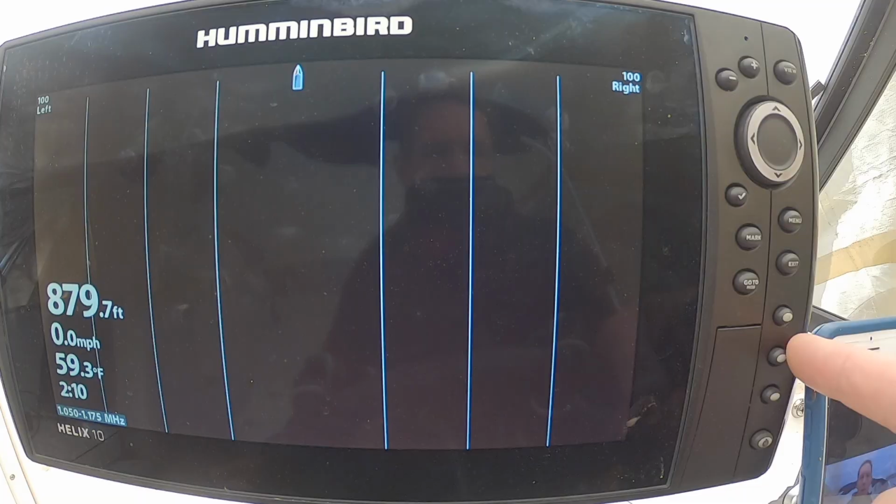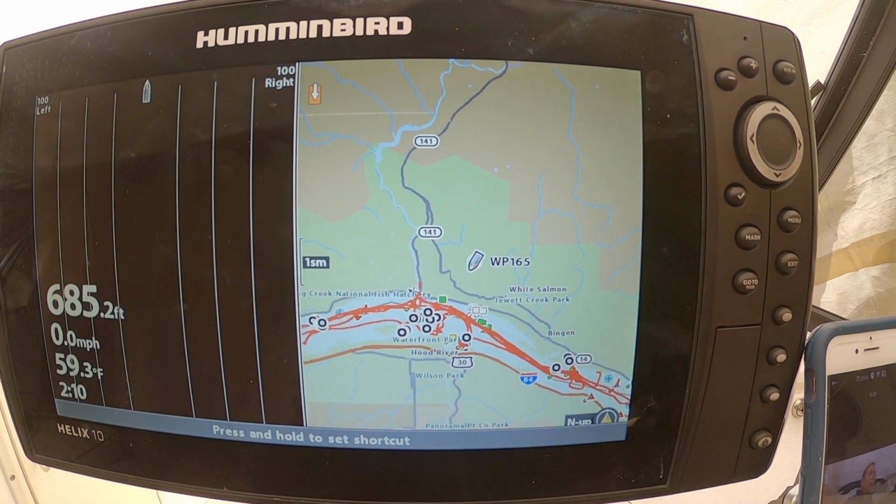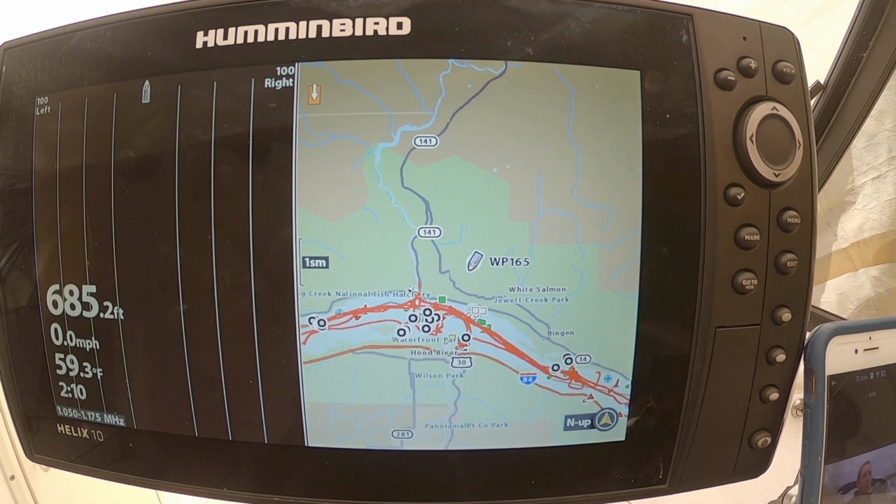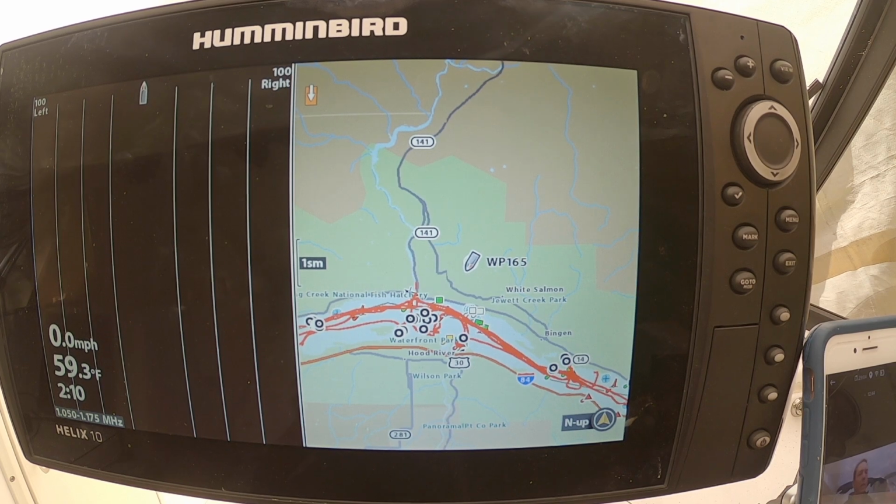I have my first button as my side imager. My second button is going to be my nav, and my third button is going to be my side imaging and nav. If you don't have a second unit, and I'll talk about this in the expert side imager video, if you're just using one unit, this is your search mode, okay? You're going to use this one because you're going to want to see your pattern on the map, and you're going to want to see where you've searched and where you haven't, so you can do a thorough search.